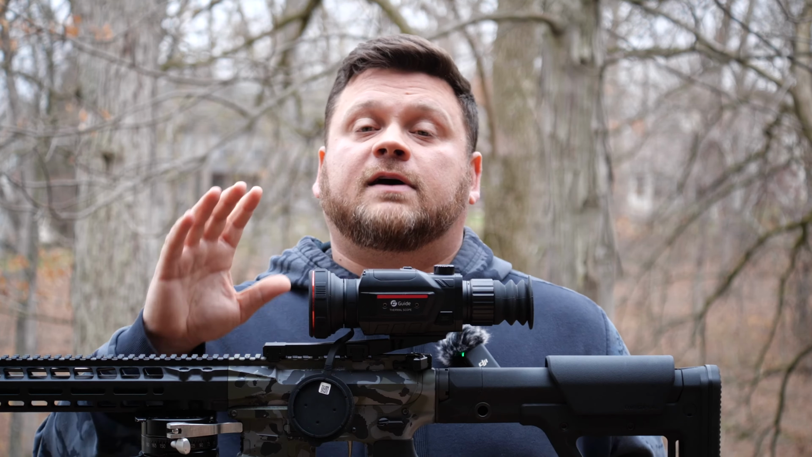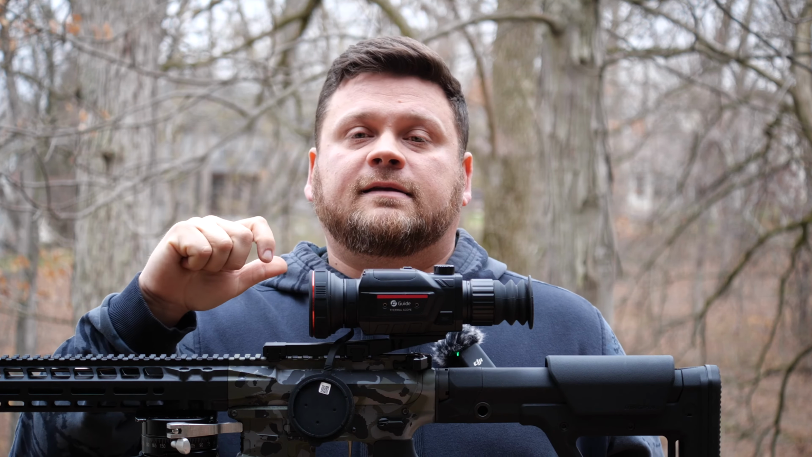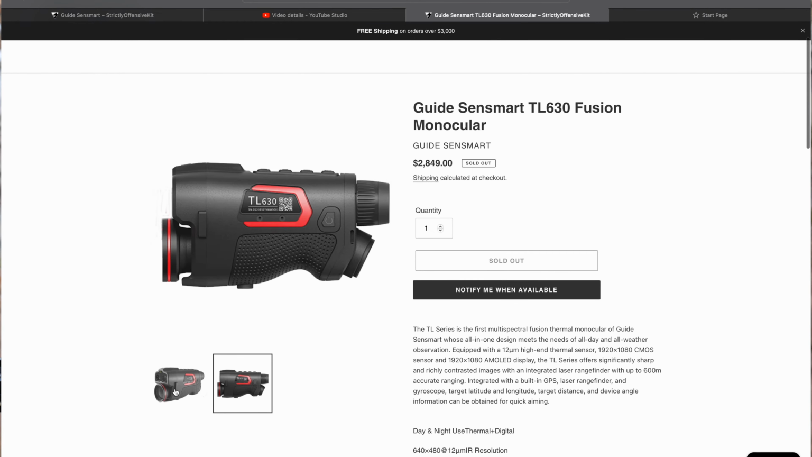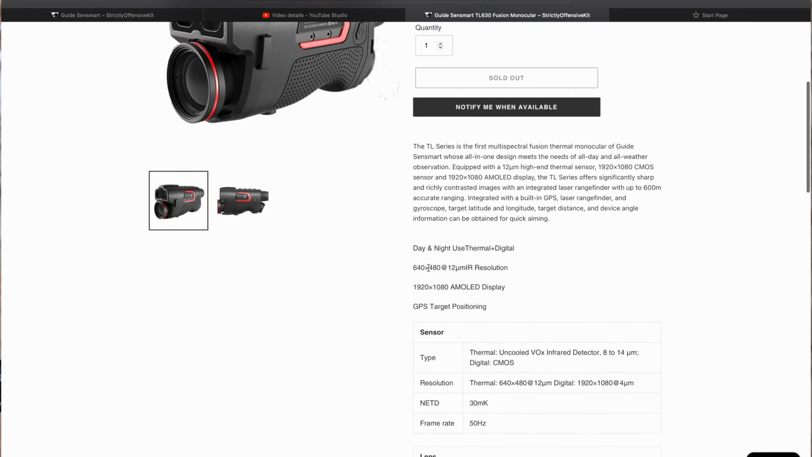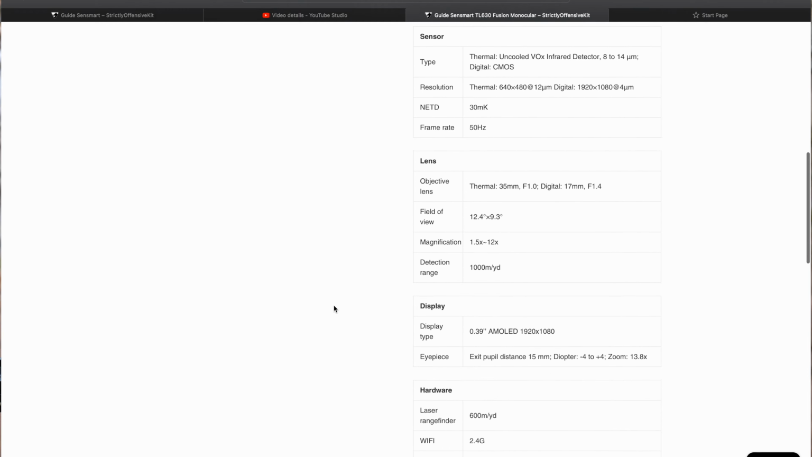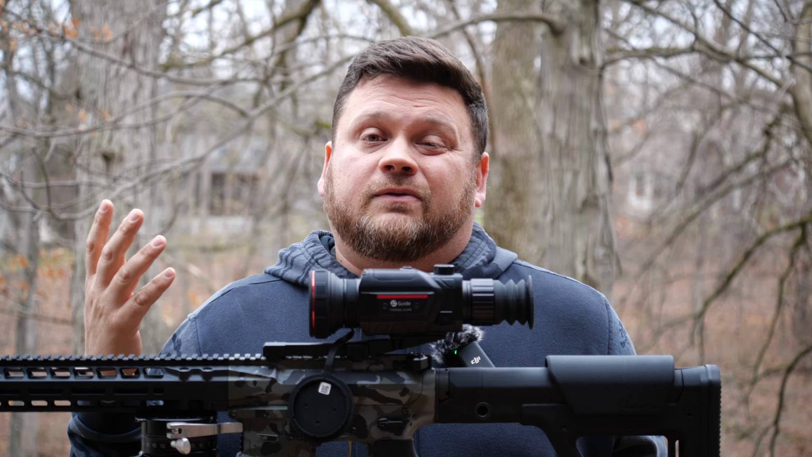One other interesting thing they've done, I have not looked through this yet, but they actually created a thermal fusion monocular. What they did is they took the Sony CMOS, which is the Sony sensor, and built it off of that. And so you can overlay your night vision and you can overlay a thermal image over the top of it. I've not seen it. Again, guys I trust are saying it looks really good, especially for the price point. You can overlay it over night vision, or you can do a thermal only. It also has a rangefinder attached to it, so kind of a cool thing.